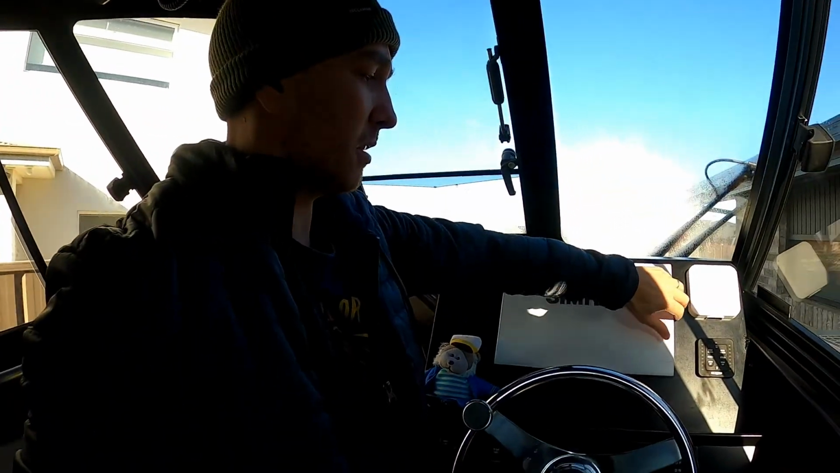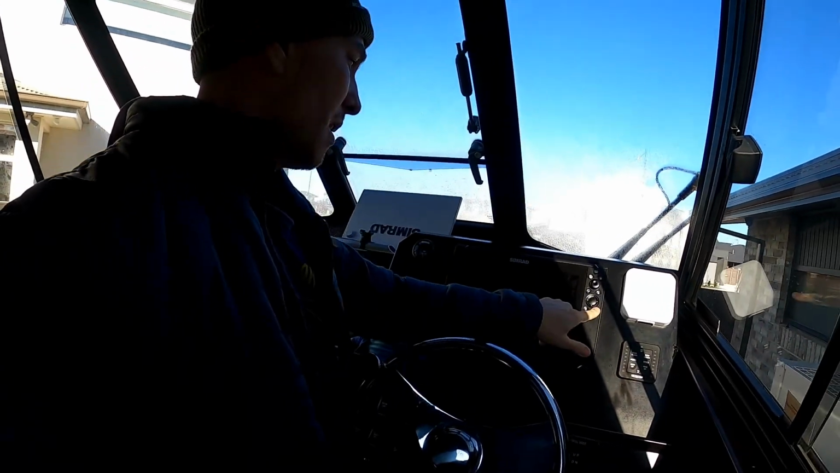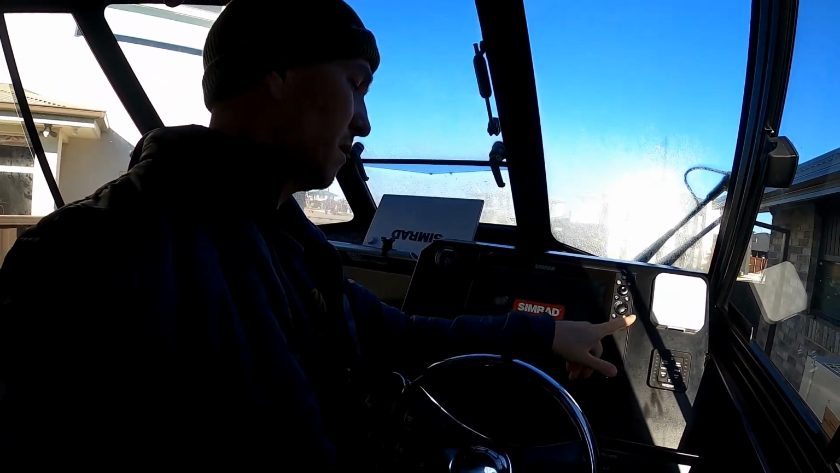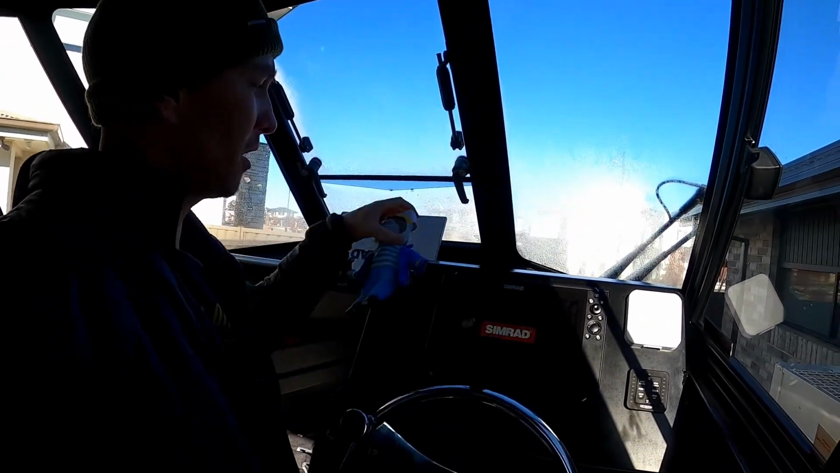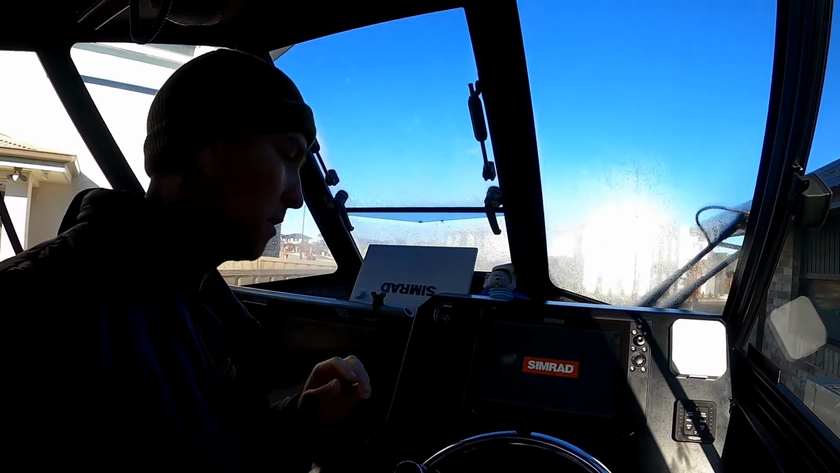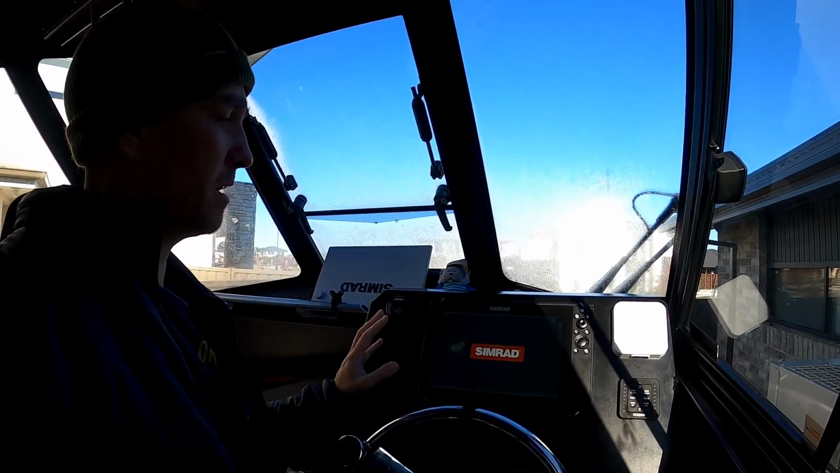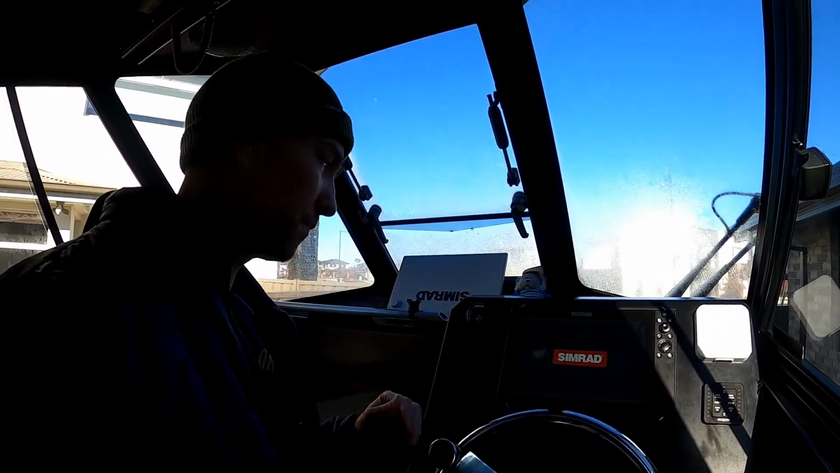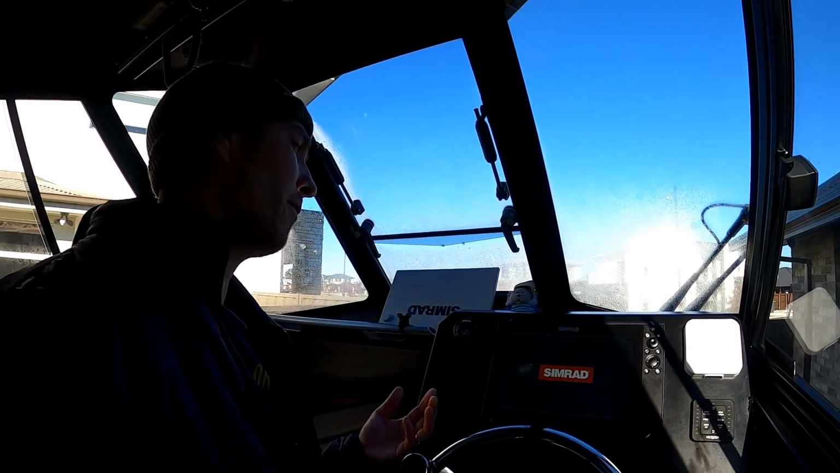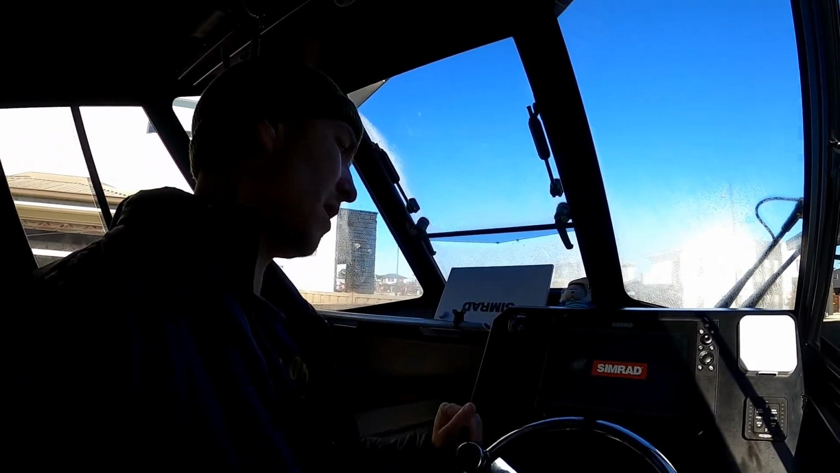Okay, so the unit I've got here is a SIMRAD EVO 3 multifunctional unit. This particular model here is a 12-inch unit. Now, important thing to understand is these come in a 9, a 12 and a 16 inch, and they're actually all effectively exactly the same. So you're just getting a bigger screen with a bigger unit.